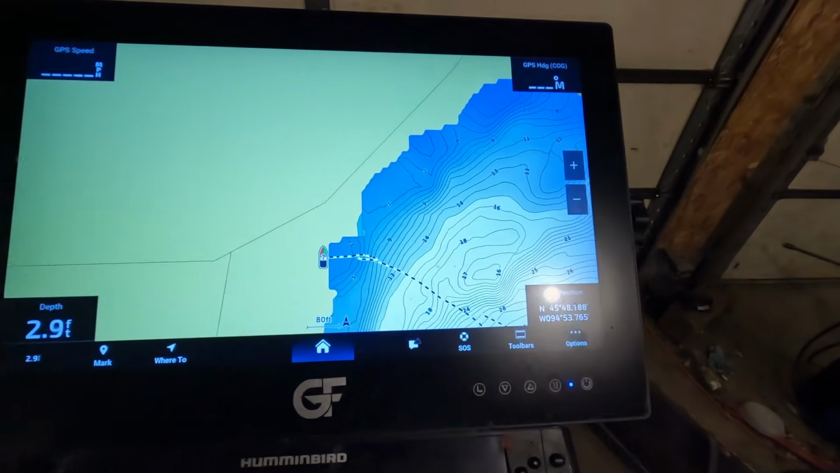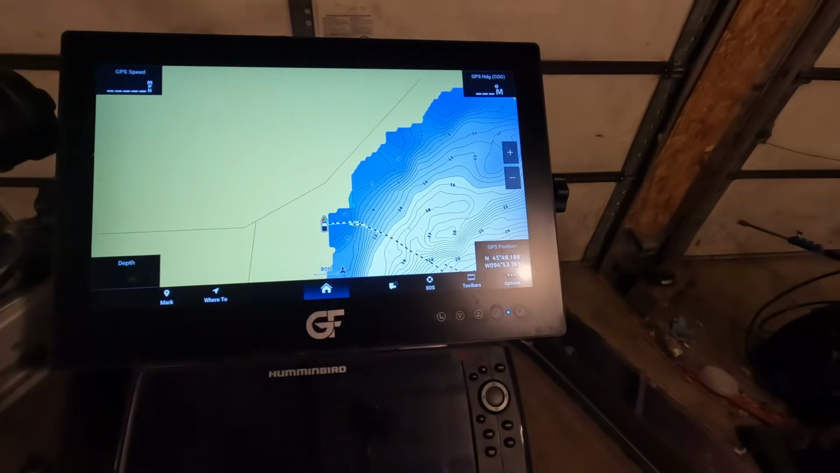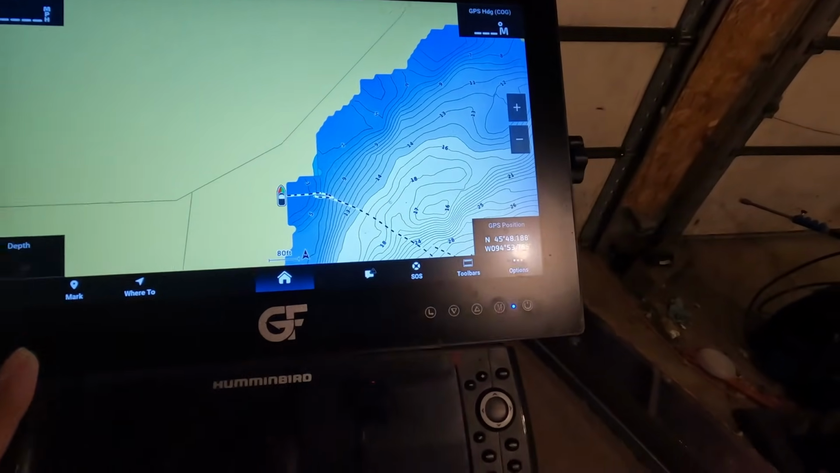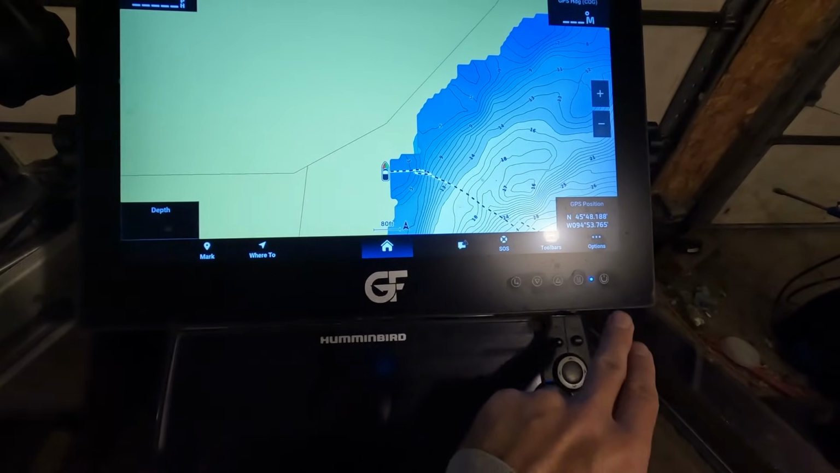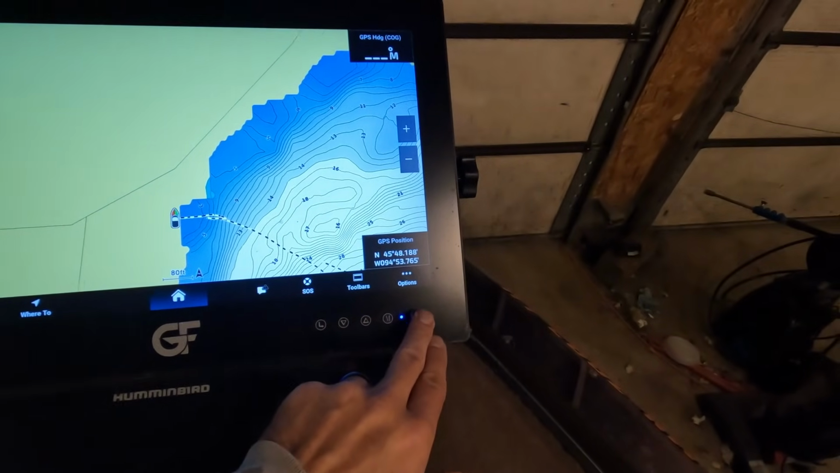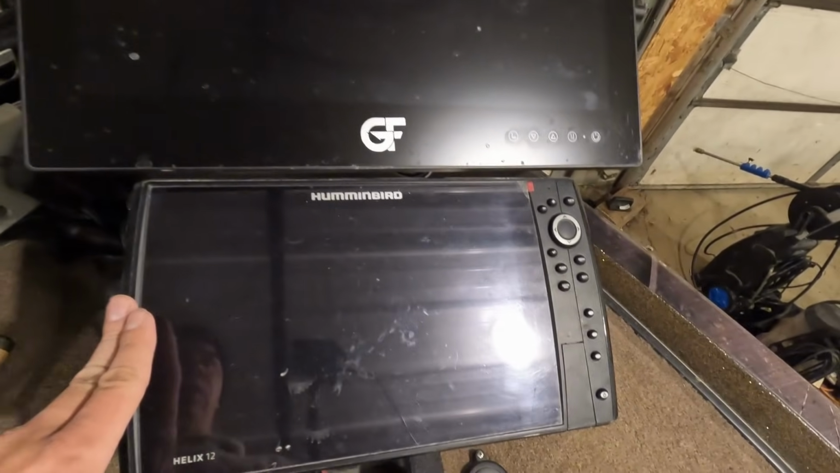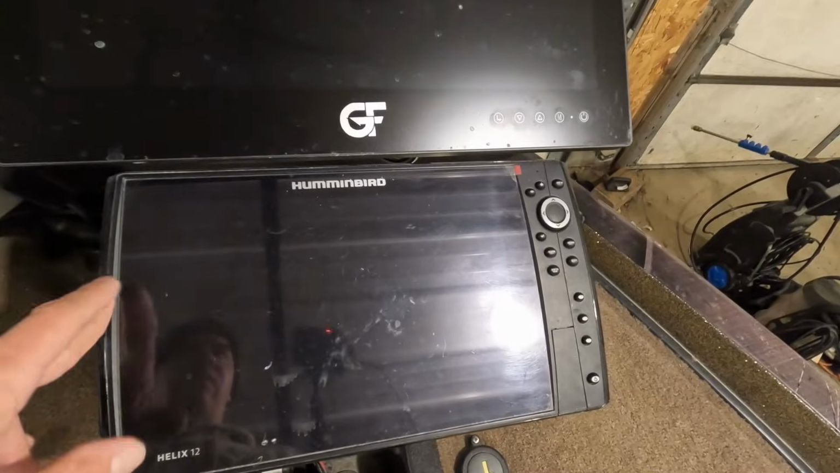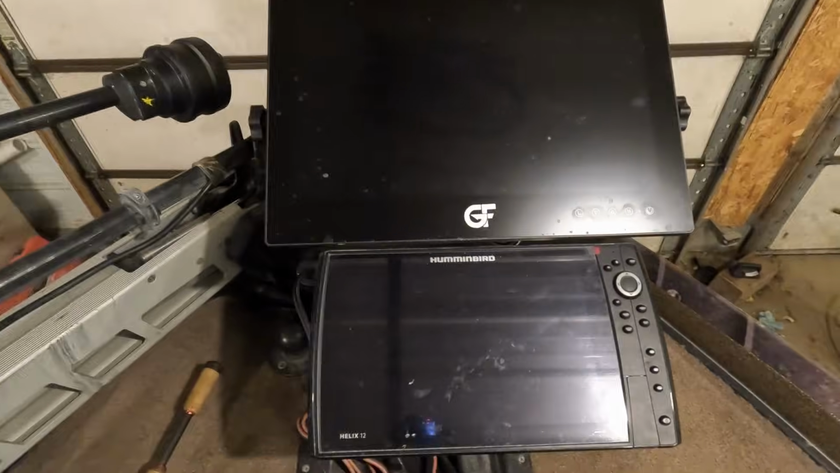You really won't be able to see it here. You won't really see your reflection so much, versus, oh, we'll just turn that off here. I'll show you what I mean. You can see right here that it's definitely different compared to the Humminbird, to a different graph. Here you can see my reflection. There, not so much.